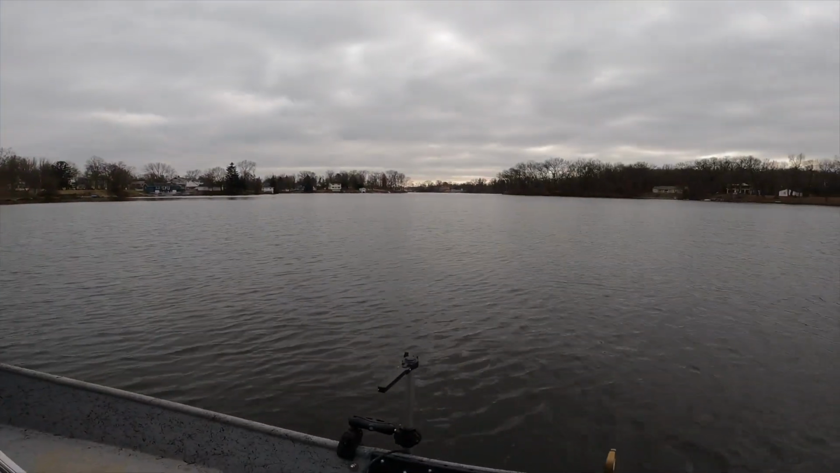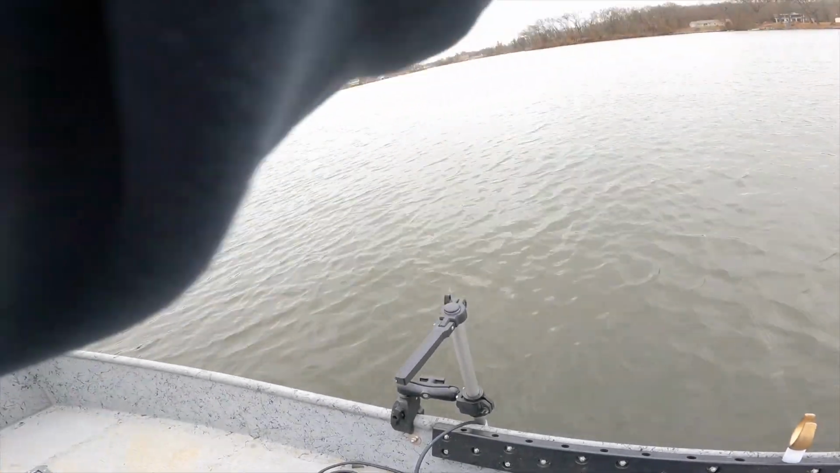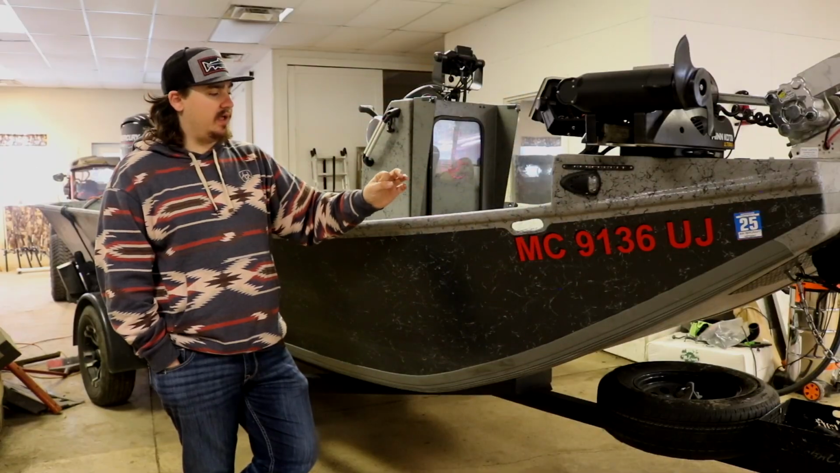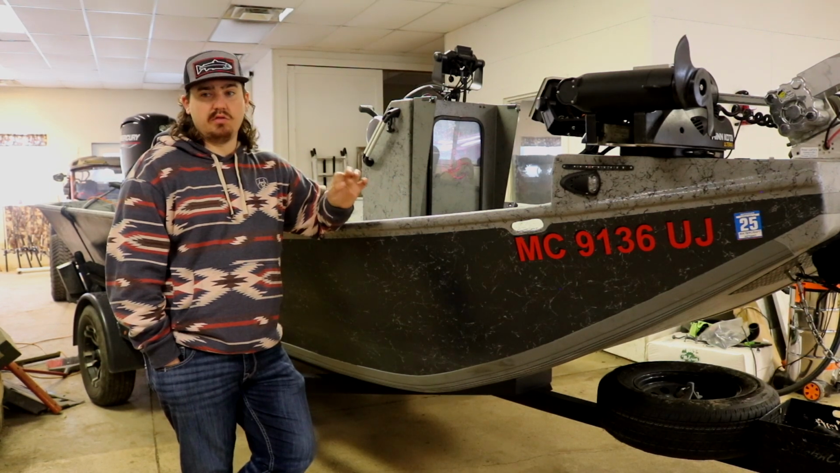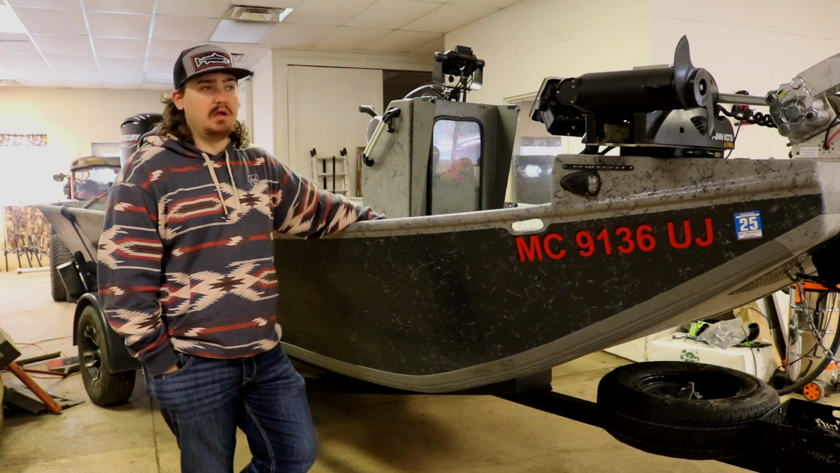And there you have it, fish on. And that is how it's done. Live scoping. And I'm using little itty bitty 32nd and 64th tungsten jigs. I'm talking tiny, and they show up on the screen no problem.